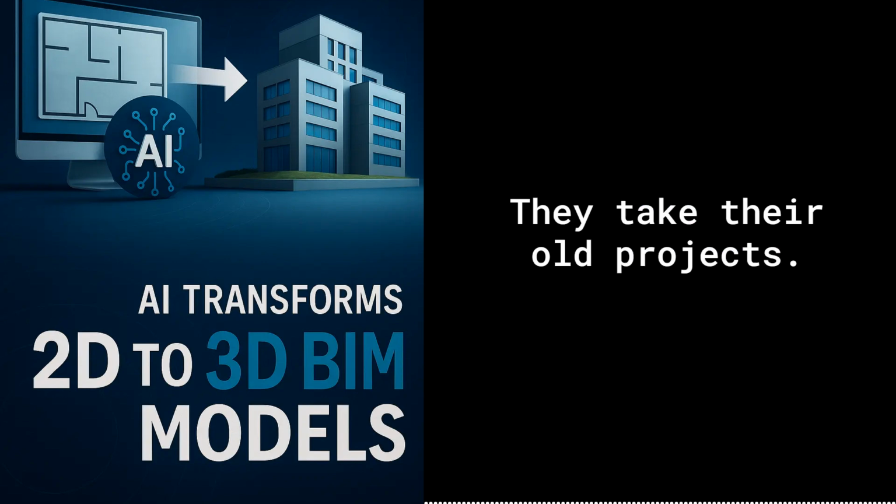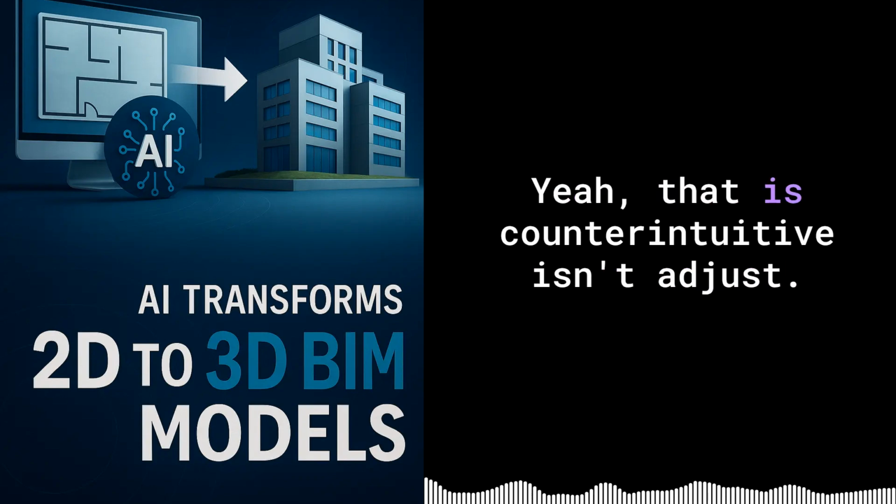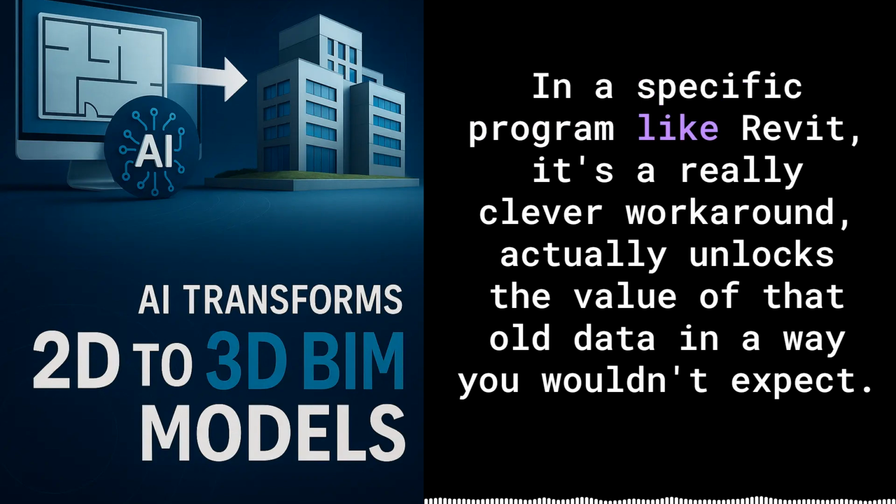Wait, hang on. They take their old projects, ignore the old BIM files because the IFC conversion is weak, and instead go back to the 2D drawings to get a native Revit model using BIMify. Yeah. That is counterintuitive. Isn't it? It completely bypasses the usual limitations of format conversions like IFC when what you absolutely need are truly editable native files in a specific program like Revit. It's a really clever workaround, actually. Unlocks the value of that old data in a way you wouldn't expect.